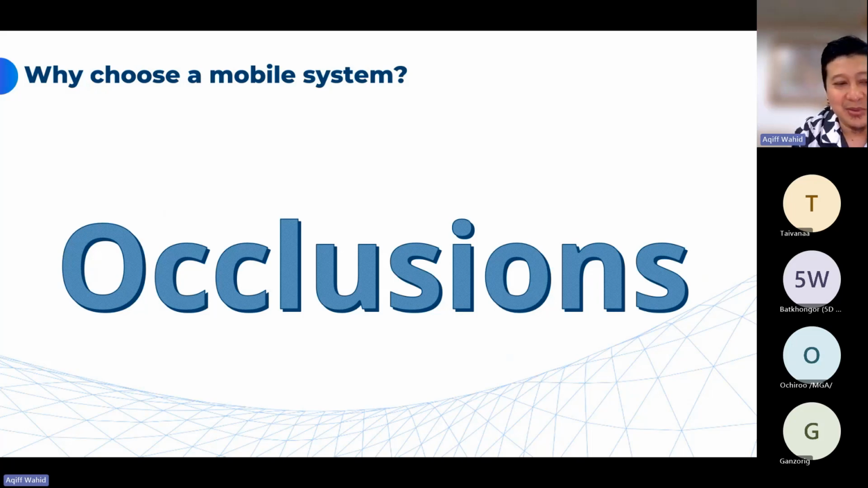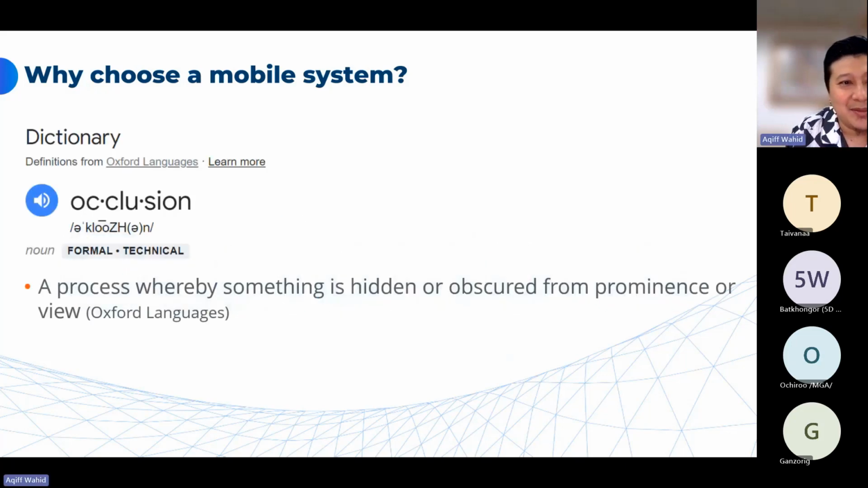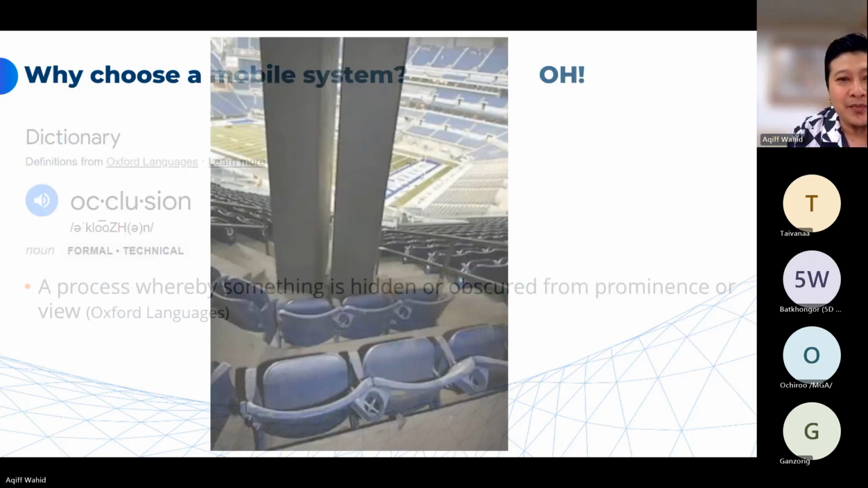Who can tell me what is the meaning of occlusion? Occlusion, what does it mean? It means a process whereby something is hidden or obscured from view, meaning to say it's blocked from your main view. So that's why you need to be mobile. You need to be able to move.